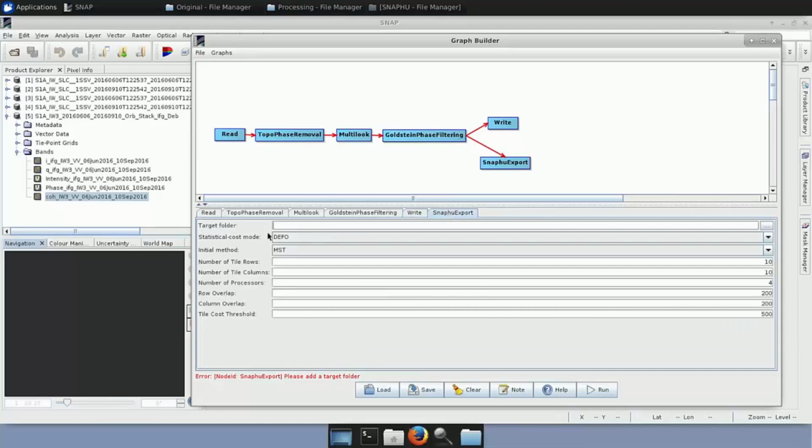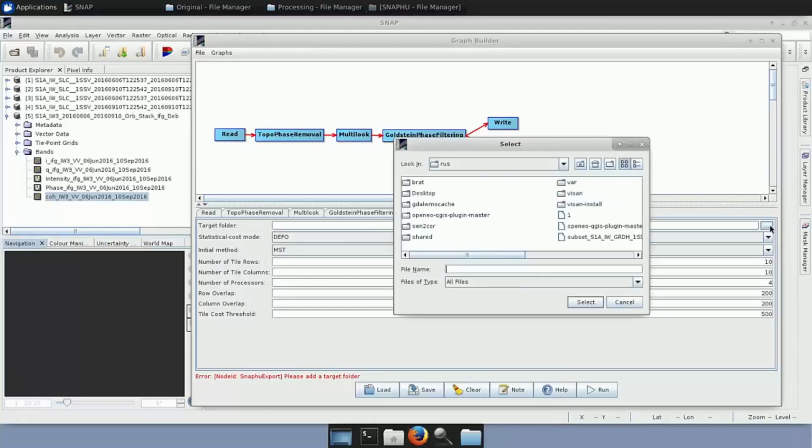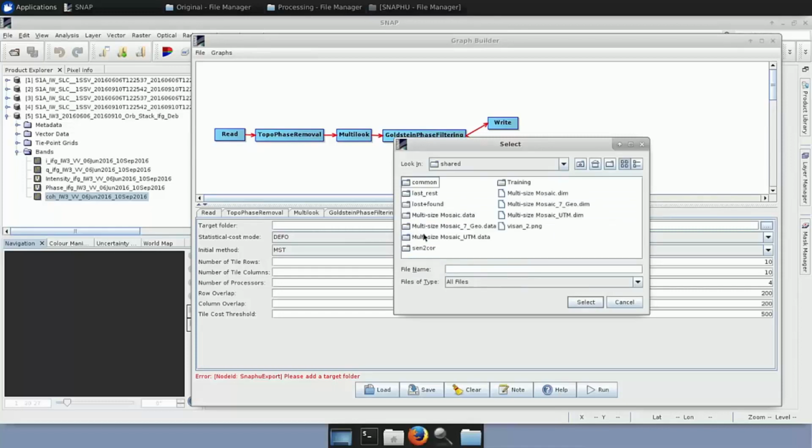So if we go here, we see target folder. We have to specify that. And how do we specify that? We click here, we navigate to the path we want it to be stored. So in this case, it is shared, training, Copernicus Roadshow, LAD Subsidence.